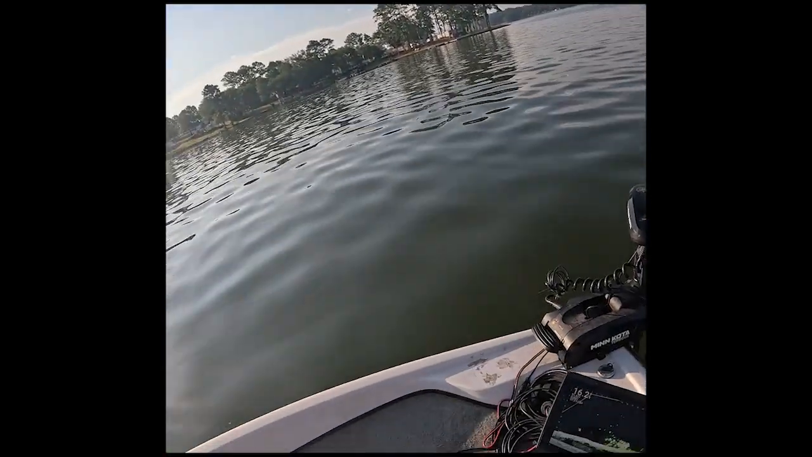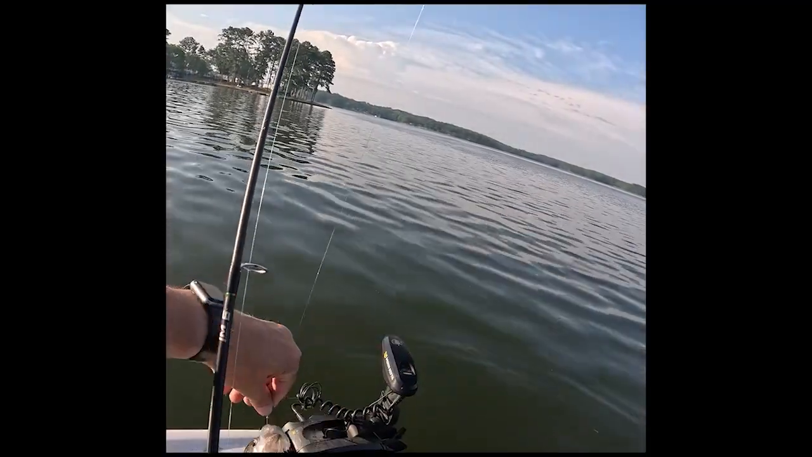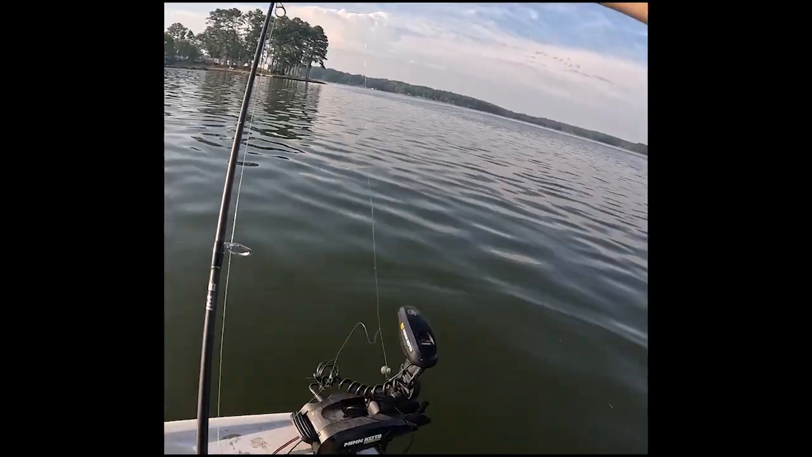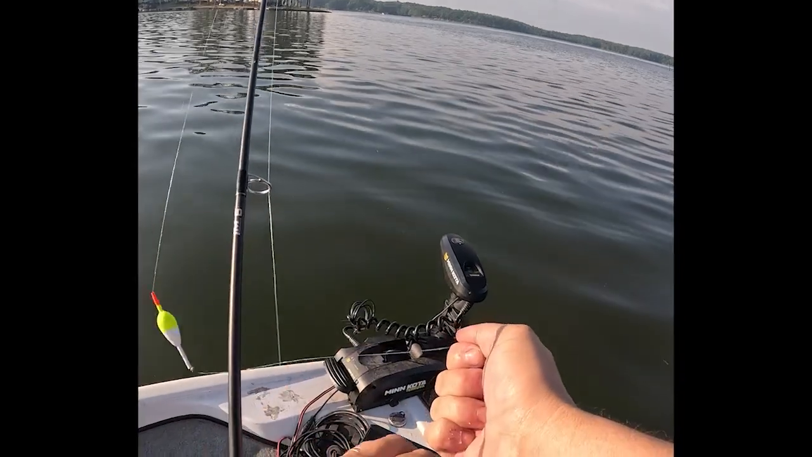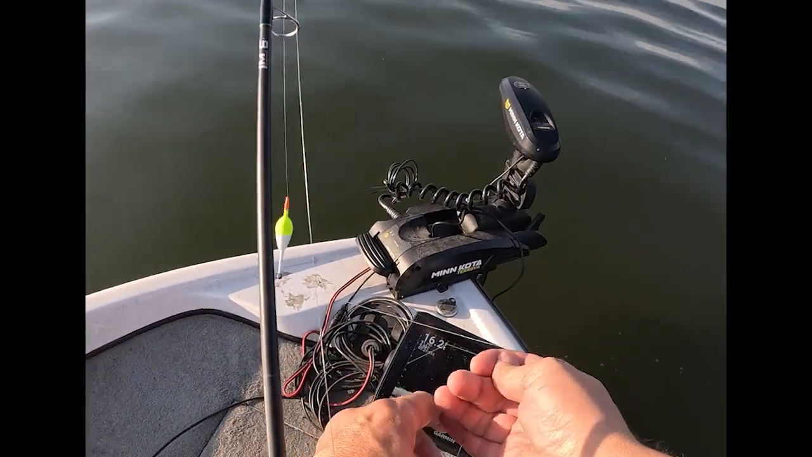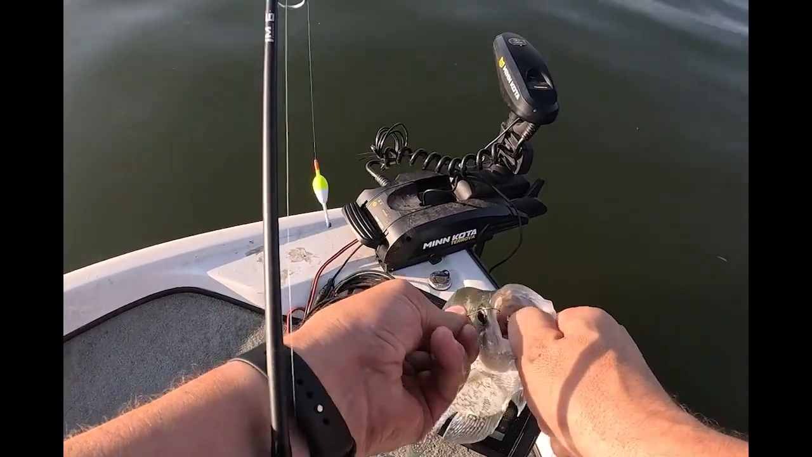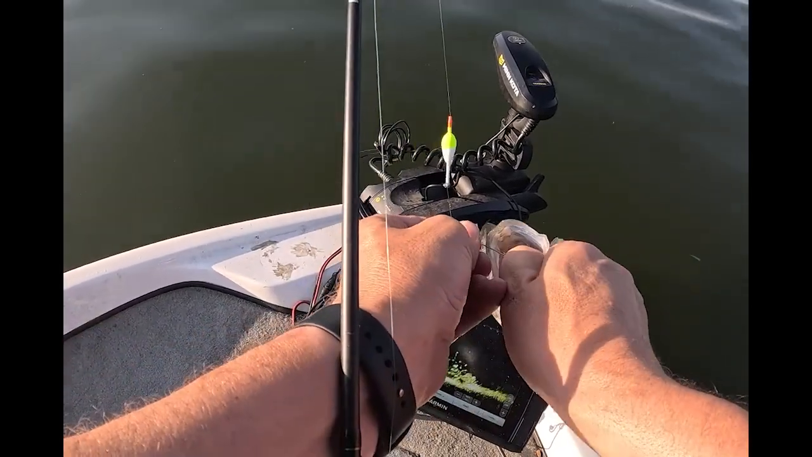That's another 10 inch. Good little crappie there. Oh, don't you break my line, you little rascal. All right. If you'll slow down for a second, I'll get you off the hook and we'll get you on your way, buddy.